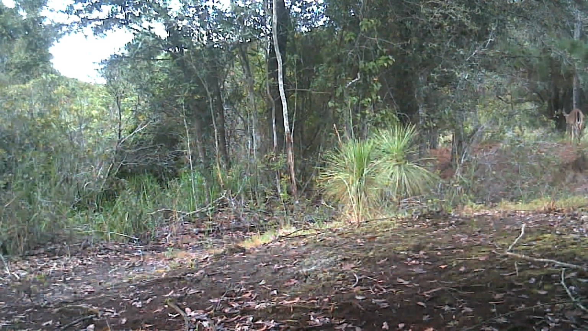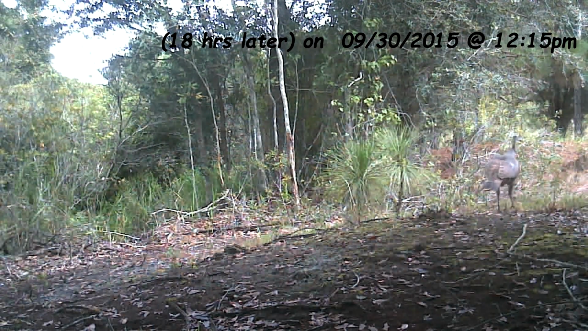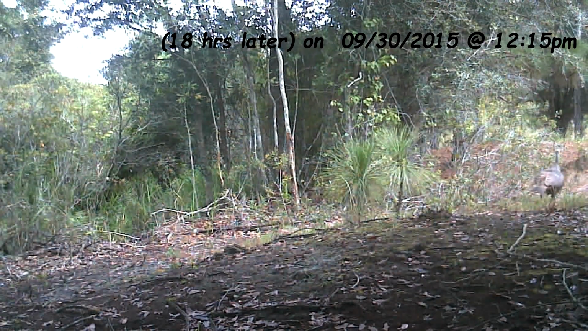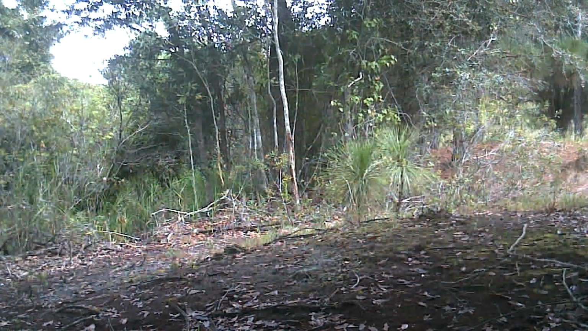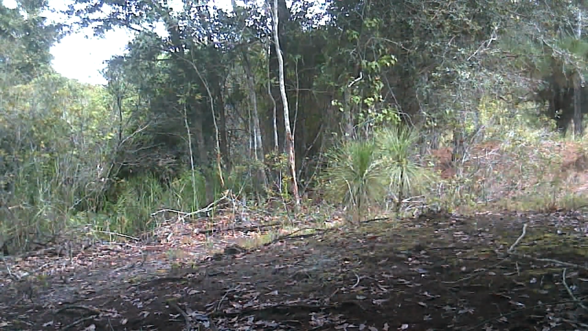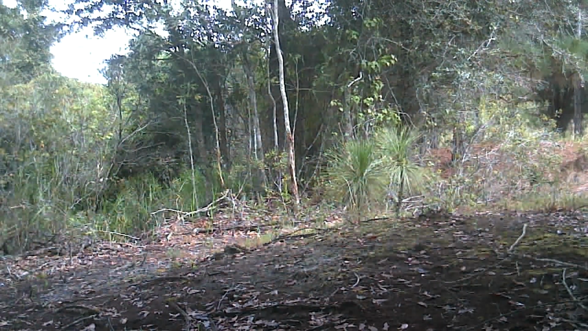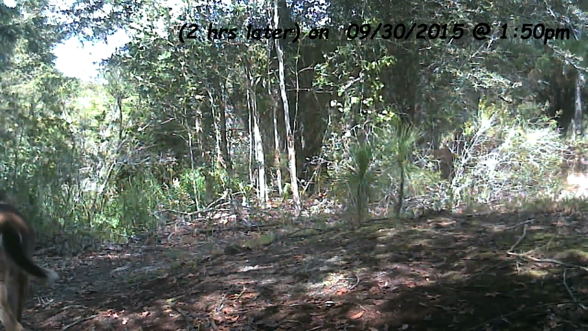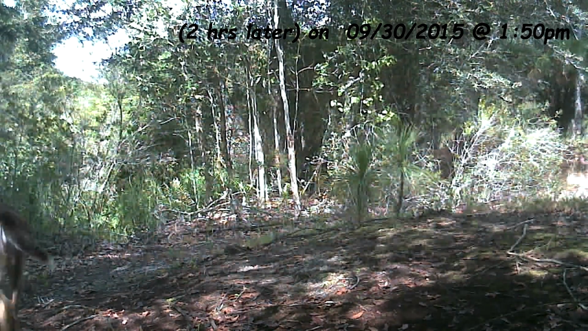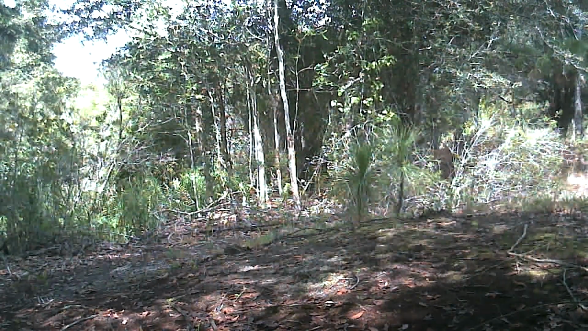Now we're going to go into day 8, and we're 18 hours later, and we get this lone hen turkey, just wanders by all by herself. And then about 2 hours later, a little button buck shows up again. Probably looking for his mama.